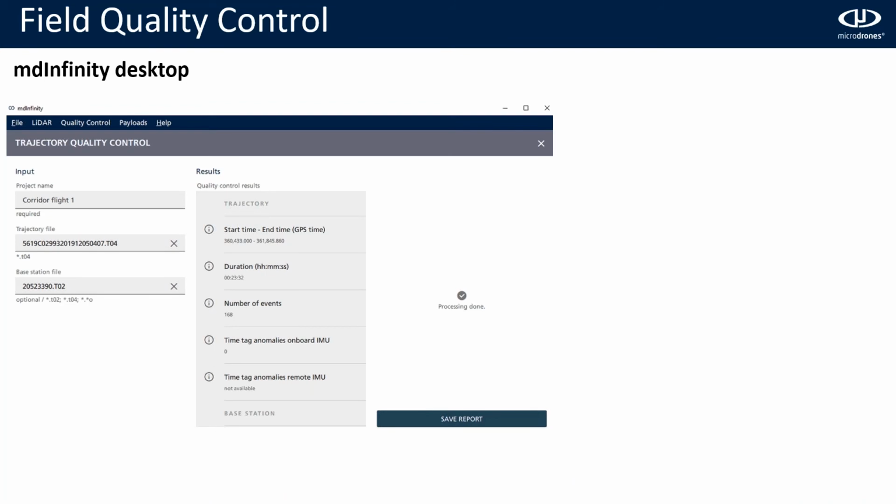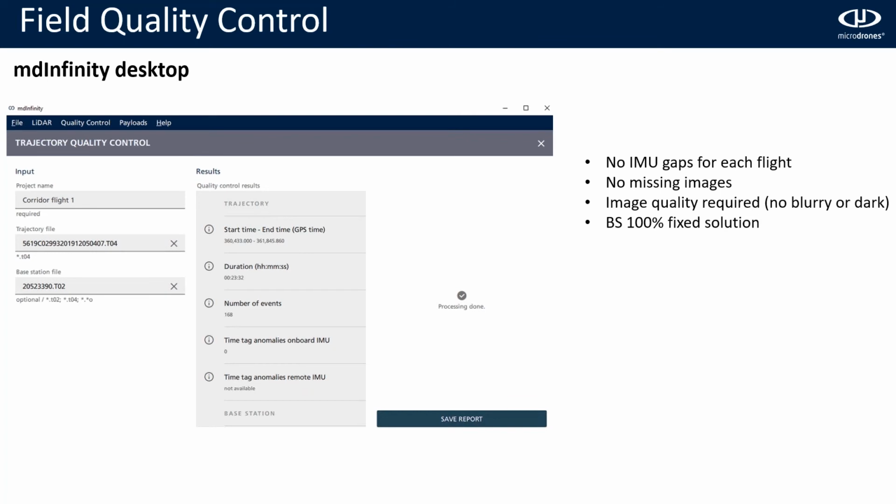The next thing will be the field quality control. When the drone lands, the pilot will get the trajectory file and the base station file, and introduce them in MD Infinity Desktop. And they will check that there are no gaps in any flight, and that there are no missing images. They will also check that the image quality is good, that there is no blurry or dark image, and that the base station has a 100% fixed solution. And here, MD Infinity Desktop gives us some of these answers.